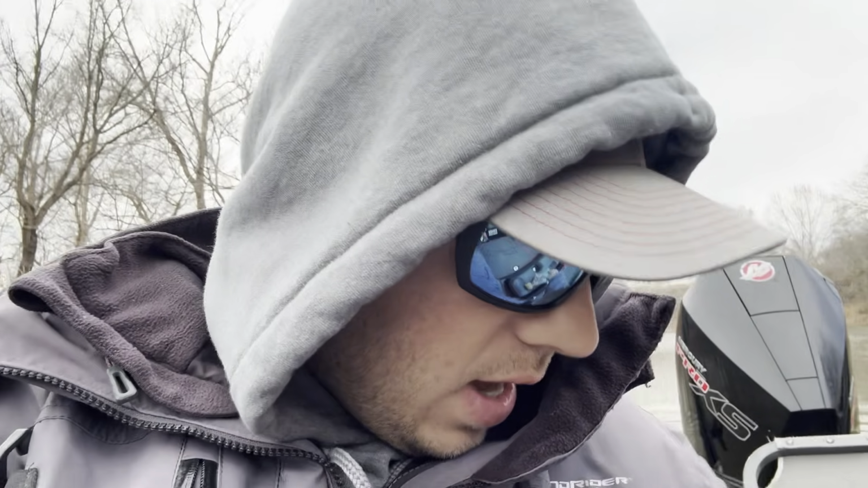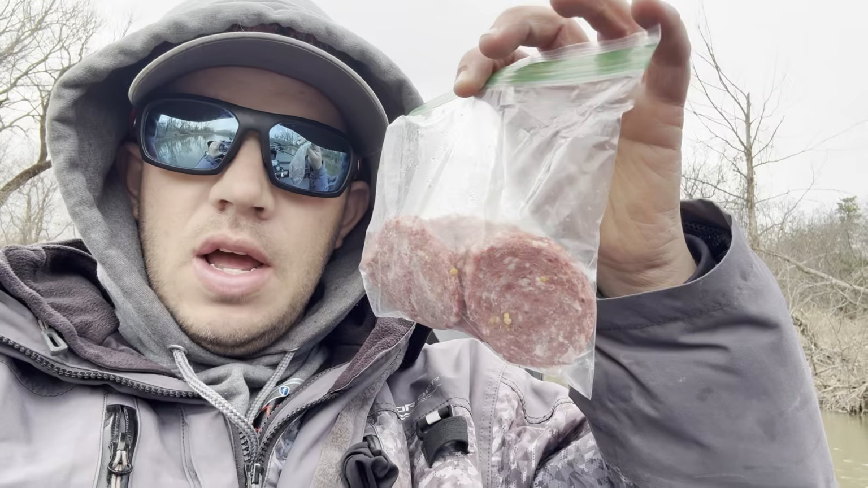And while I'm doing that, I brought me some venison summer sausage off the deer I shot a couple weeks ago. Just picked it up from the processor yesterday, so gonna snack on some summer sausage, idle out of this creek all the way back to the ramp, and we'll see you back at the truck.